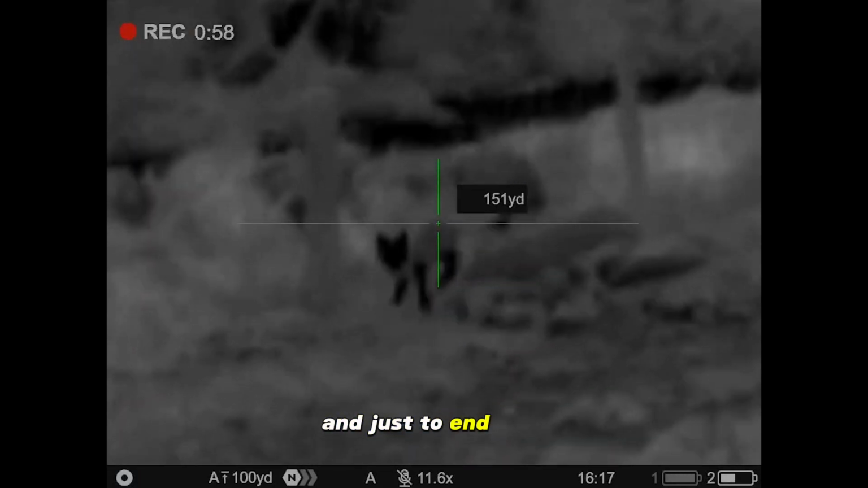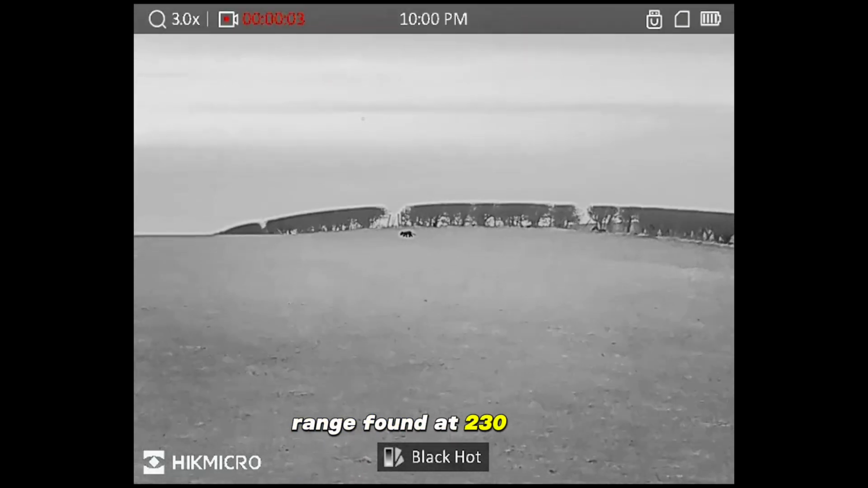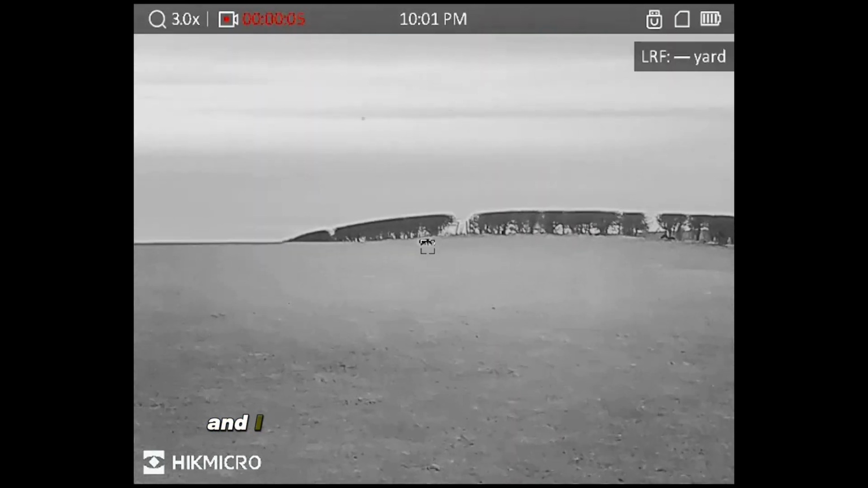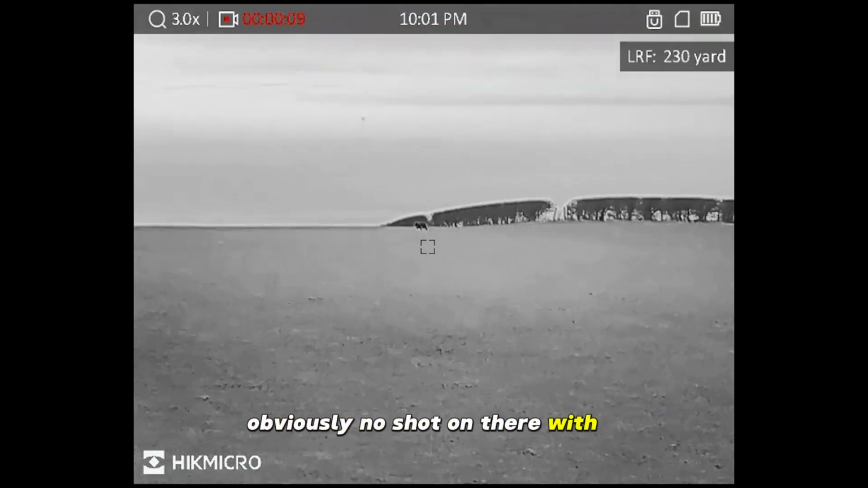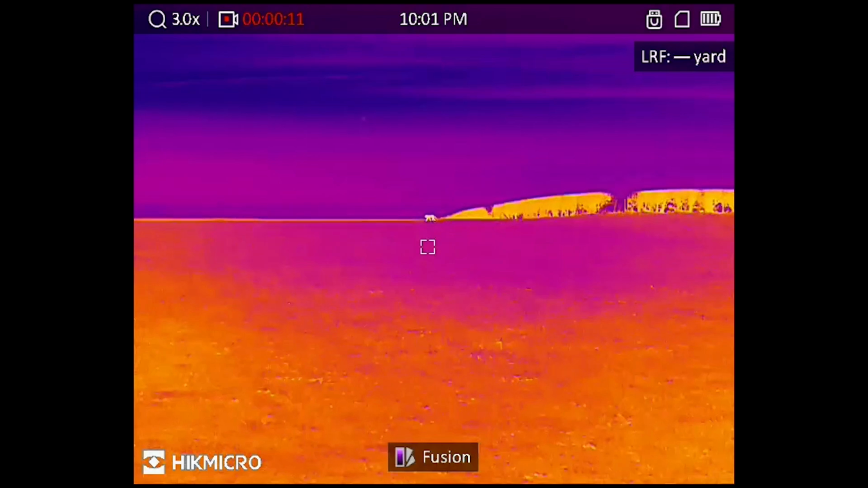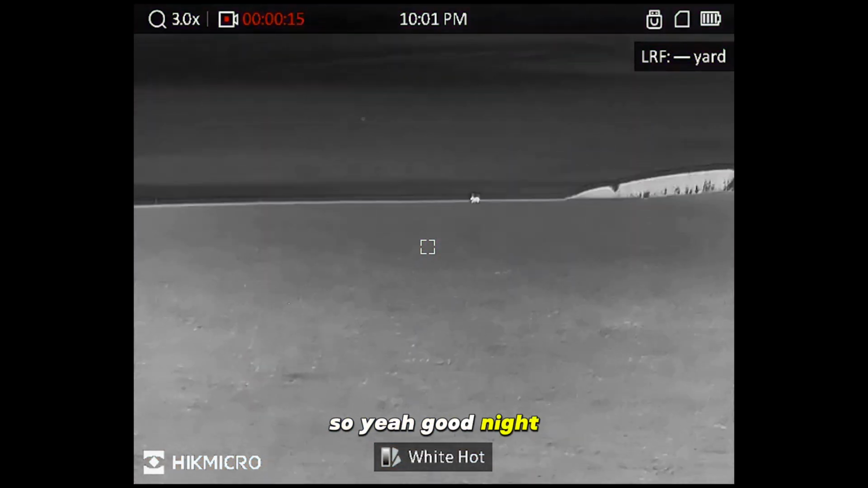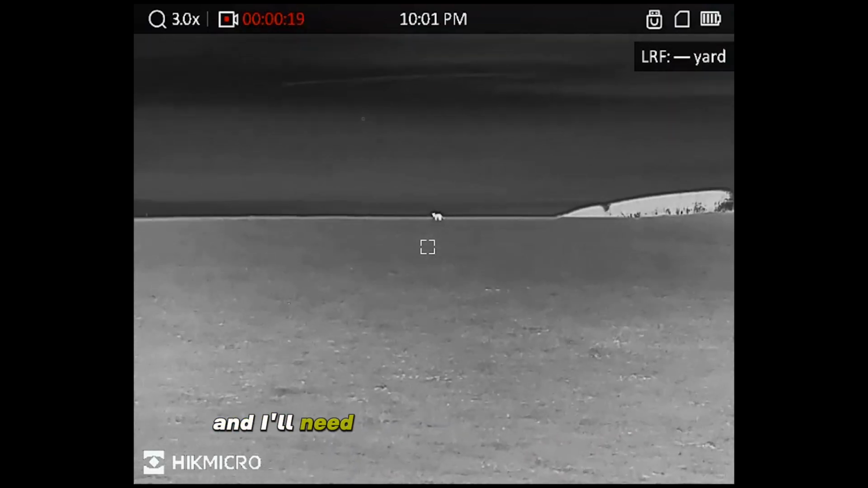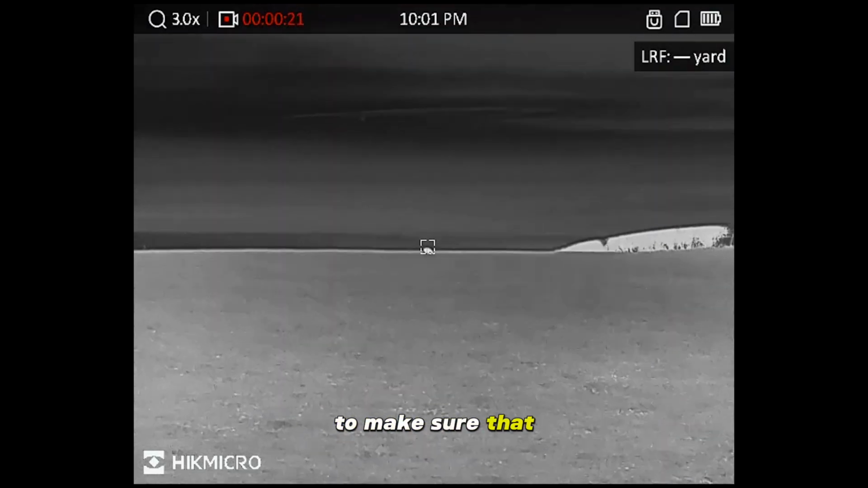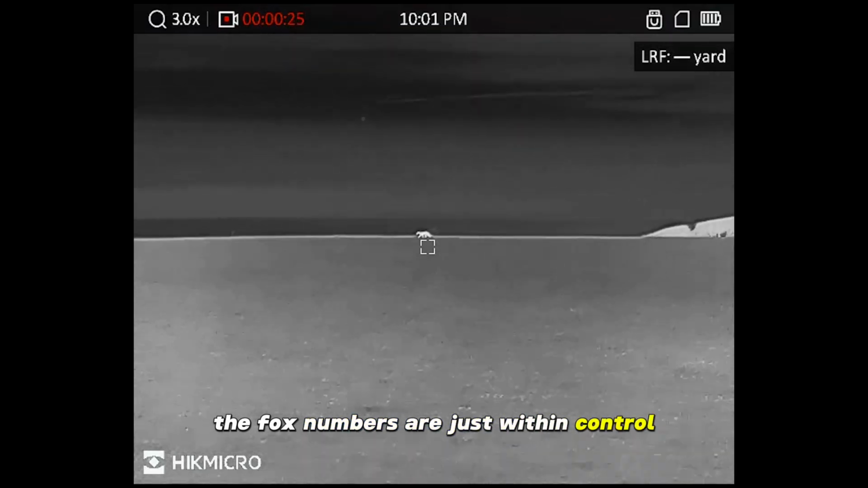And just to end with, here's a fox leaving on the skyline, range found at 230 yards, and I just go through the colour palettes. Obviously no shot on there, with it being on the skyline. No safe shot to take. So yeah, good night. 2 foxes down, another one seen, and I'll need to get back out there soon to make sure that the fox numbers are just within control.